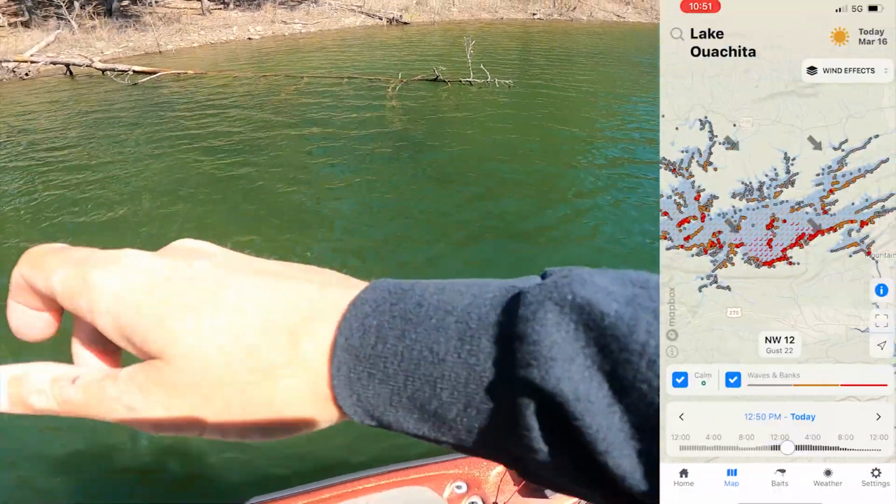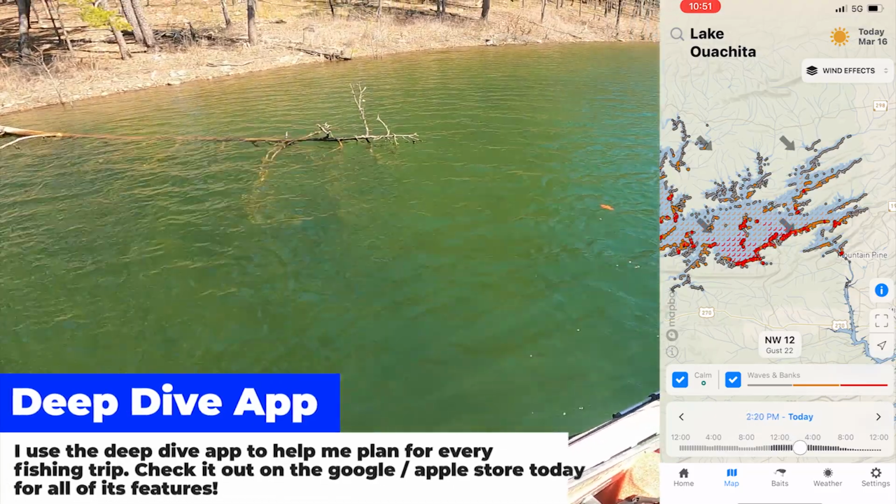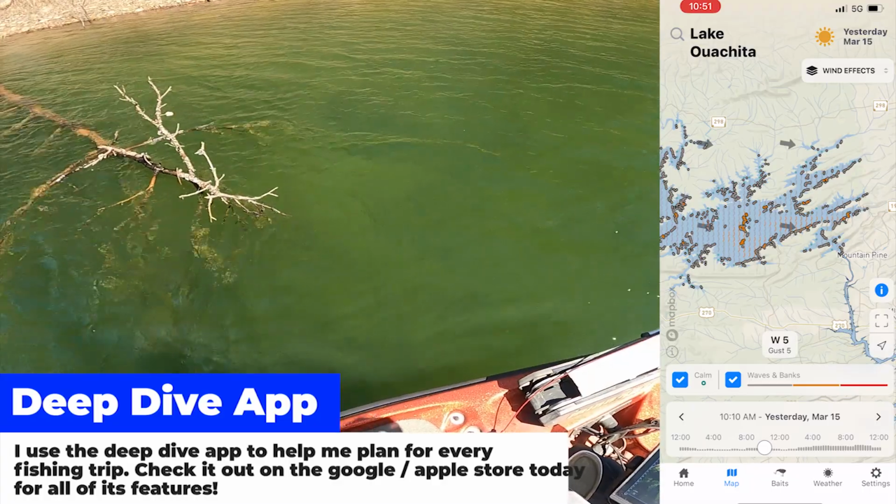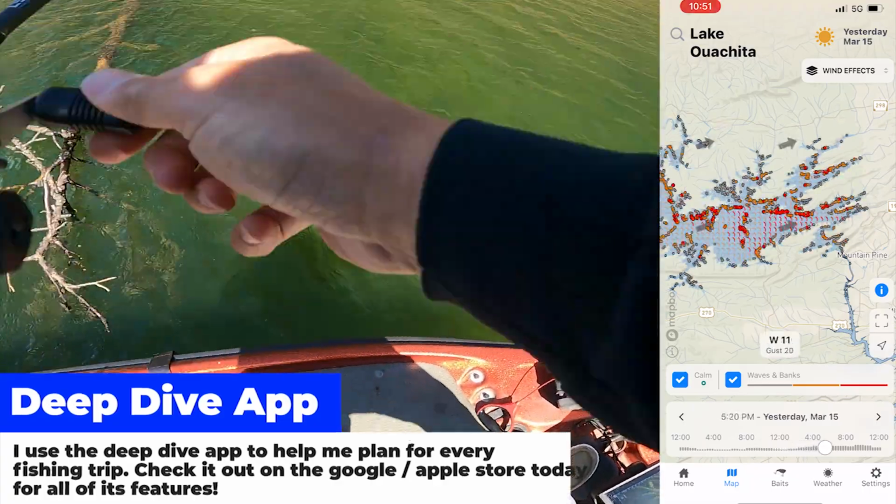Okay, I gotta get this out though. Windy. Hey, about this time, let's talk about the mooring conditions. It's windy today, guys. Really windy. As you see, I'm coming in hot.